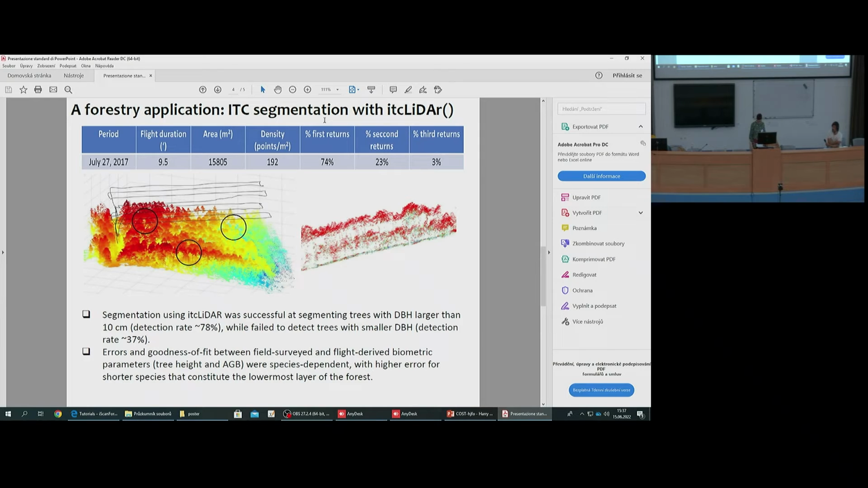Then we applied the ITC LiDAR function that you probably know of, the ITC segment package in R, which is based on a raster-based local maximum region growing algorithm. And we isolated the individual tree crowns, we computed the height and the crown area, and we estimated the DBH and the above ground biomass of each individual tree. Segmentation was successful at segmenting trees with a diameter larger than 10 centimeters. In this case, the detection rate was around 80%, while it failed to detect trees with a smaller DBH.